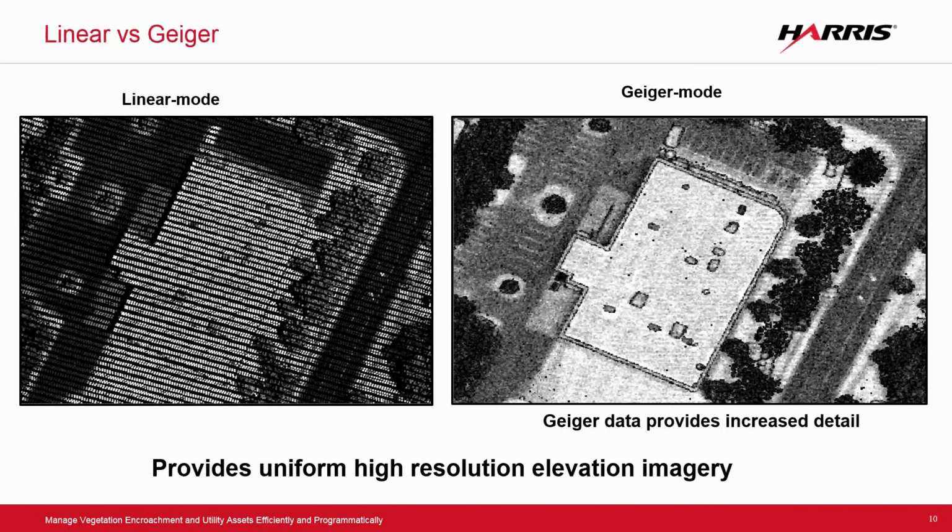And this is just an example of a scene of the exact same object, and you can see on the left the scan pattern, if you will, from a linear system, again, that only visits that object one time as the beam hits it, whereas we provide an aggregate of multiple measurements to create an elevation scene.